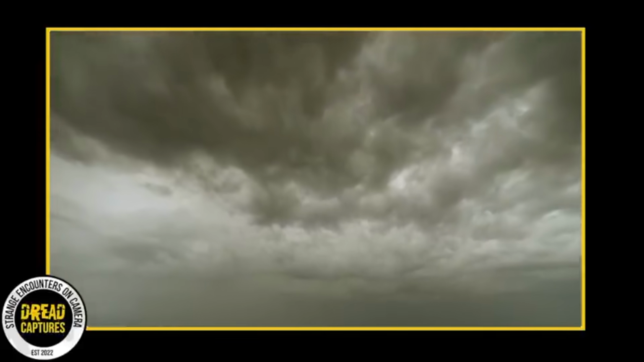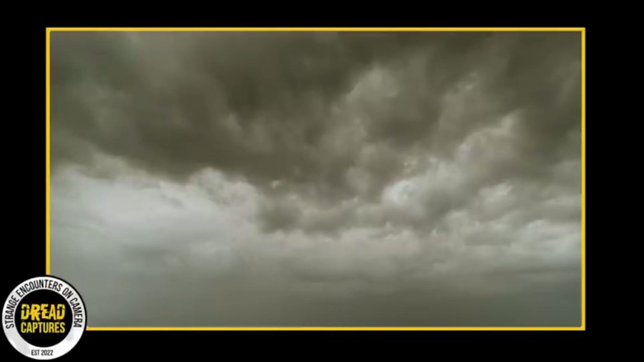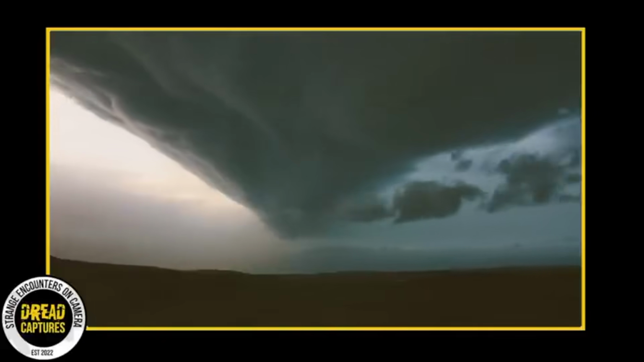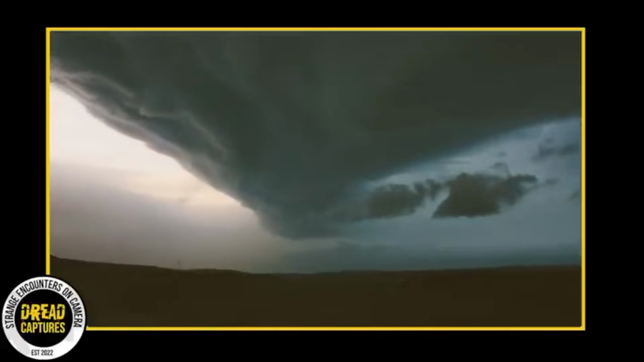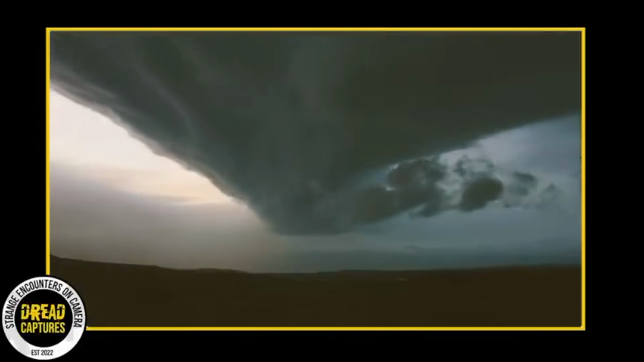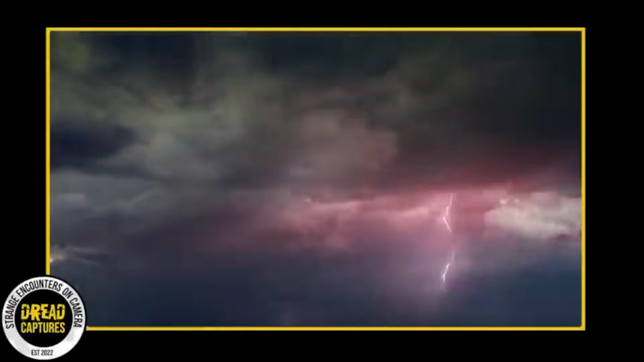But here's where it gets interesting. Unlike your regular sundog, a crown flash keeps moving. Within a matter of seconds, you'll see it shift around, creating loops and beams of light that dance around the sky. So, what causes this light show?